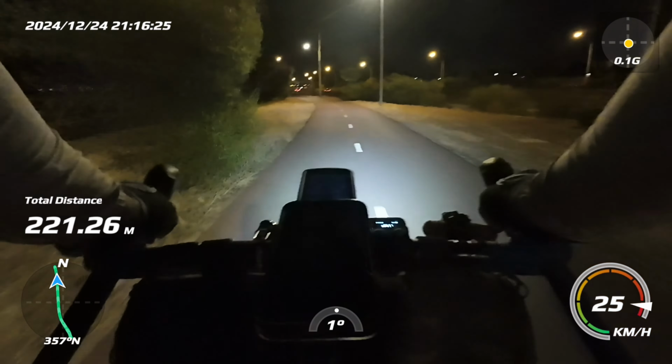There's a nice view of Perth City in the distance. Hopefully we can make that out.